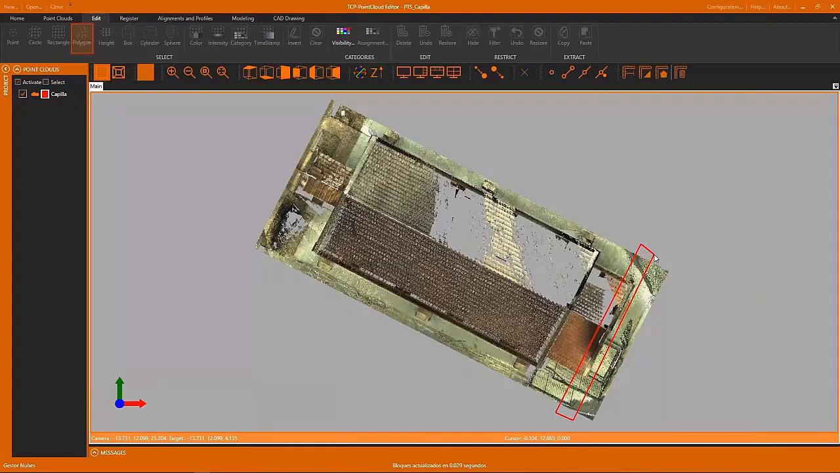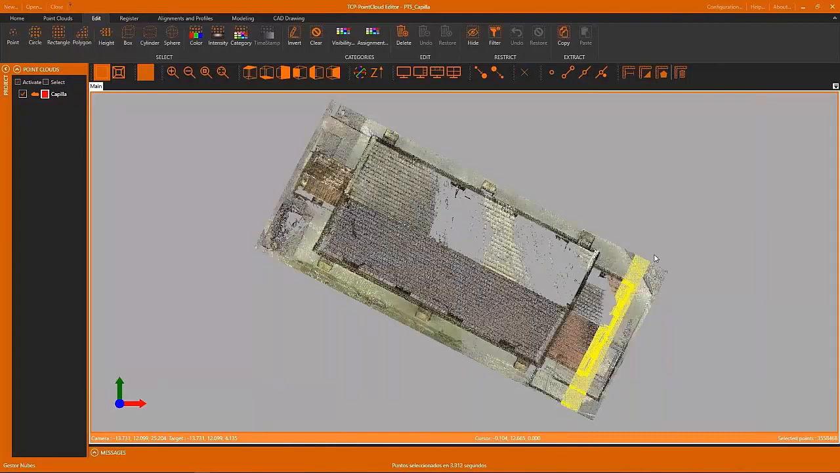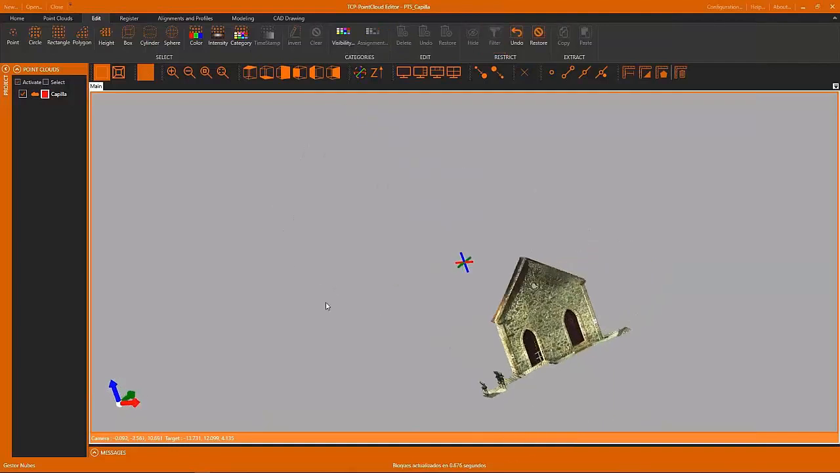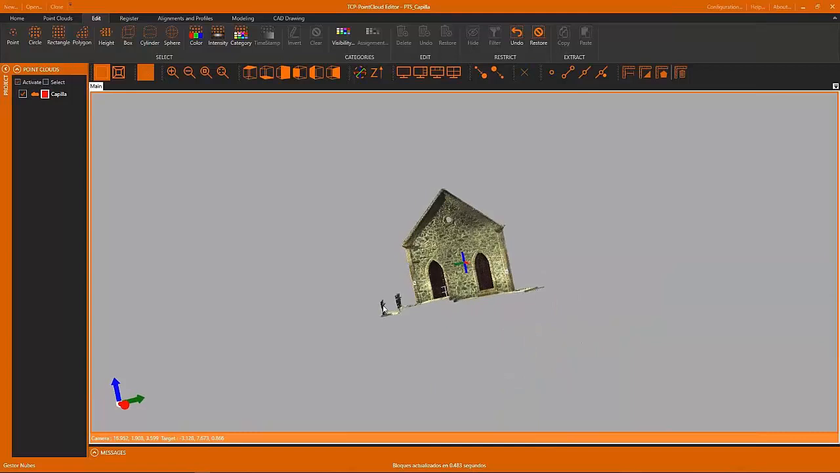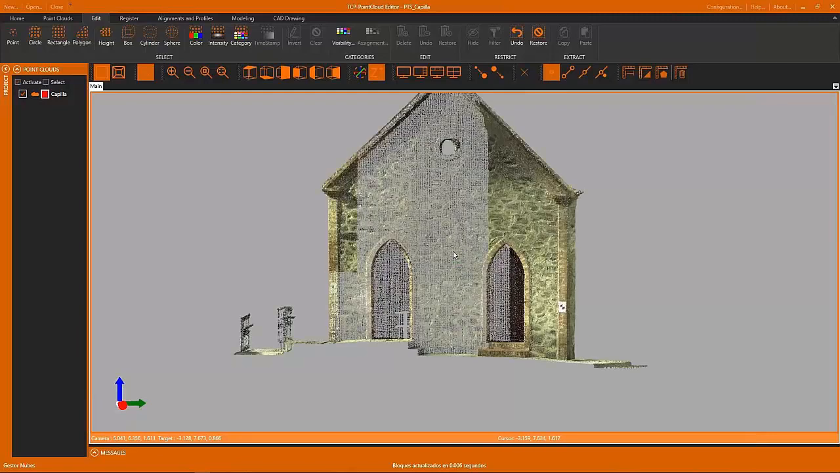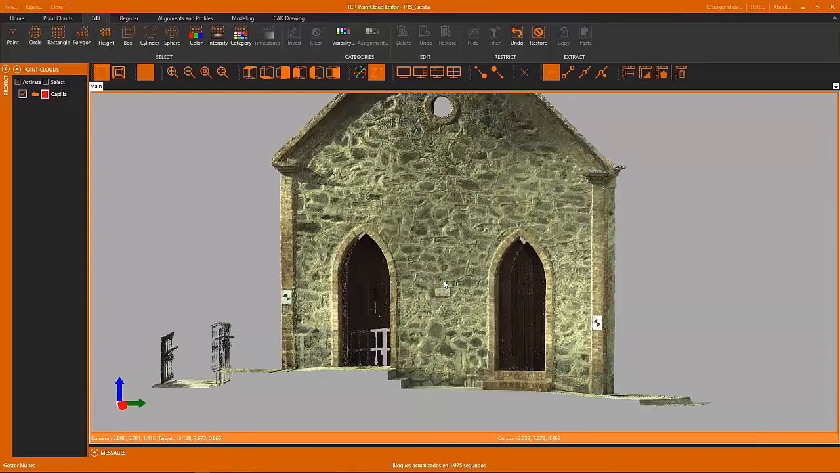Okay, next one. This time we are going to show the tools that Point Cloud Editor offers for measuring tasks and also for drawing. We are going to work on a part of this point cloud that is a building, and the first thing we are going to do is measure a distance between two targets that are present on this facade of the building. For this task, we pick the center of each target,